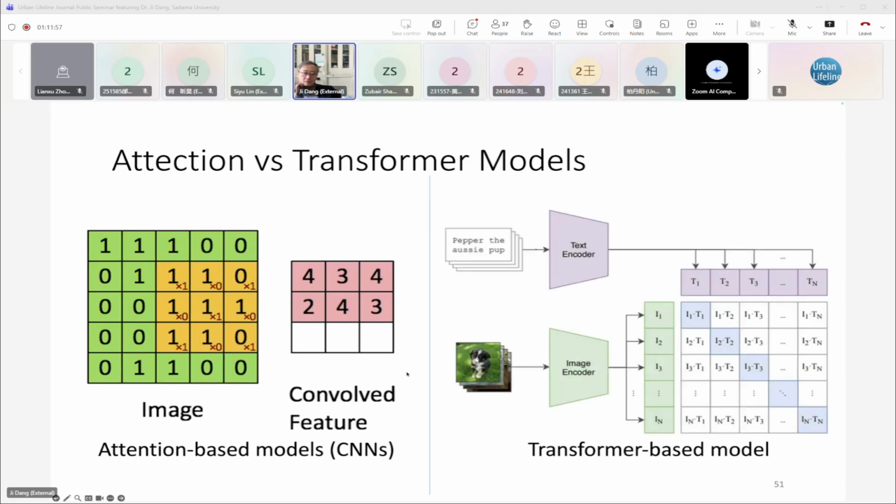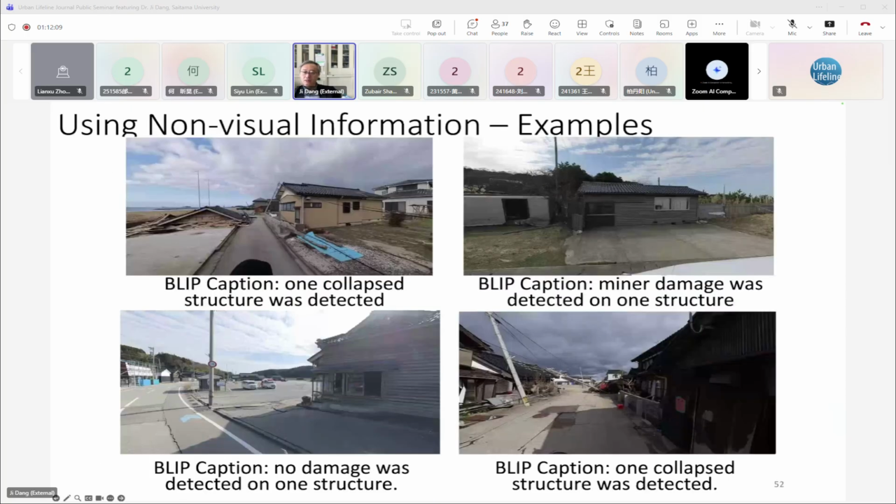Right now, the transformer model, based on the self-attention mechanism, was also proposed and can generate larger and more accurate language than we did. So we use the model named BLIP, which is generally used for image captioning and also for some translation work. So then to detect the damage.